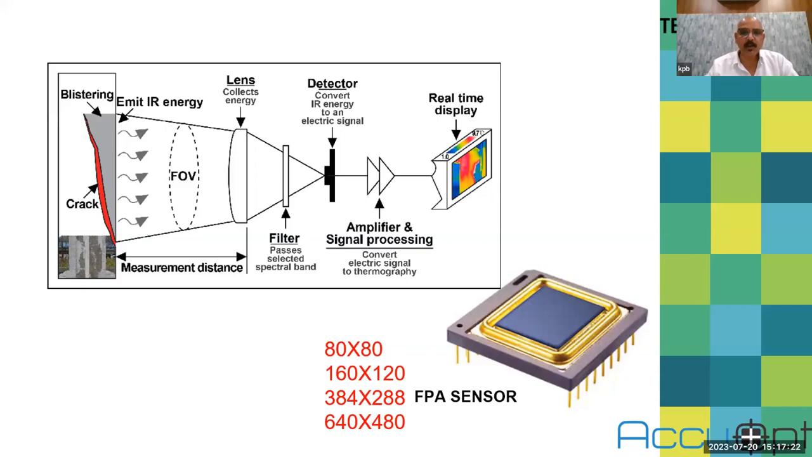These sensors are called FPA sensors, focal plane array sensors. According to the application, there are different resolutions available, like 80 by 80 pixels, 160 by 120 pixels, 384 by 288 pixels, 640 by 480, then 1280, like that. It is like when you are going to buy a mobile phone, you ask how many megapixels the camera has. According to your application and your budget, you can select different types of sensors.